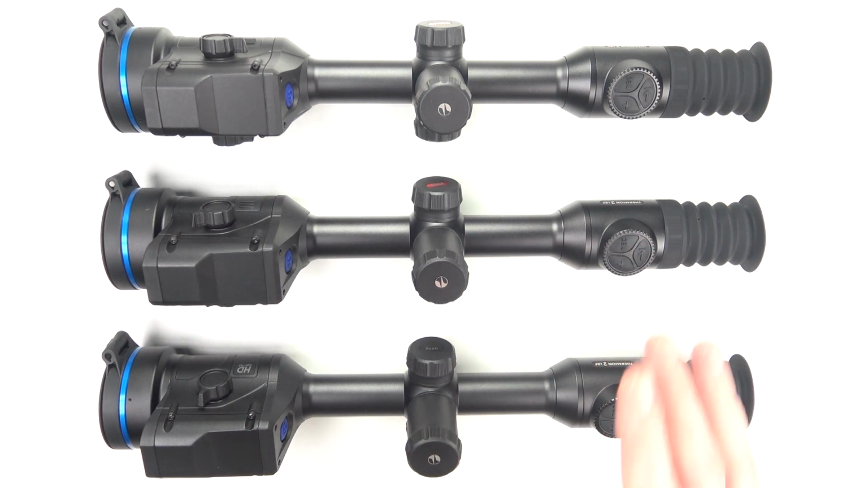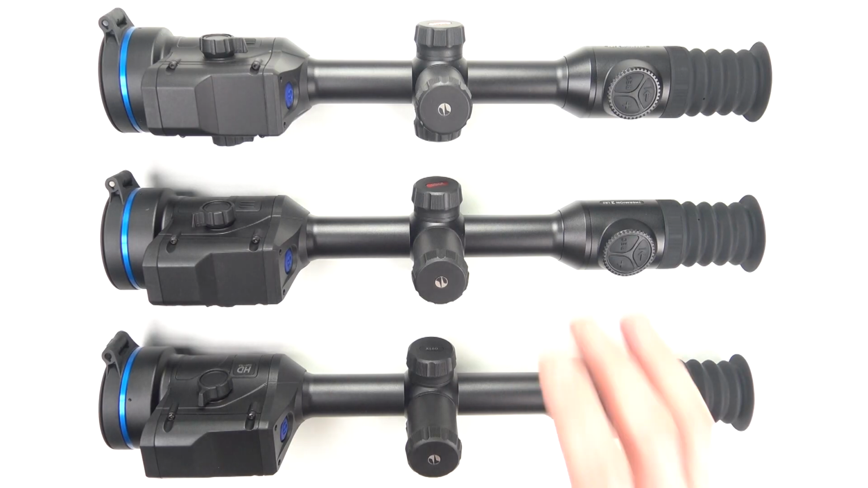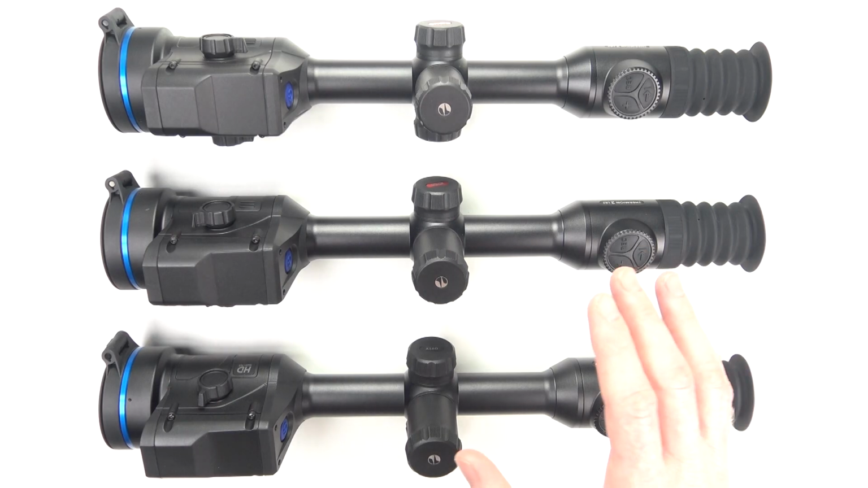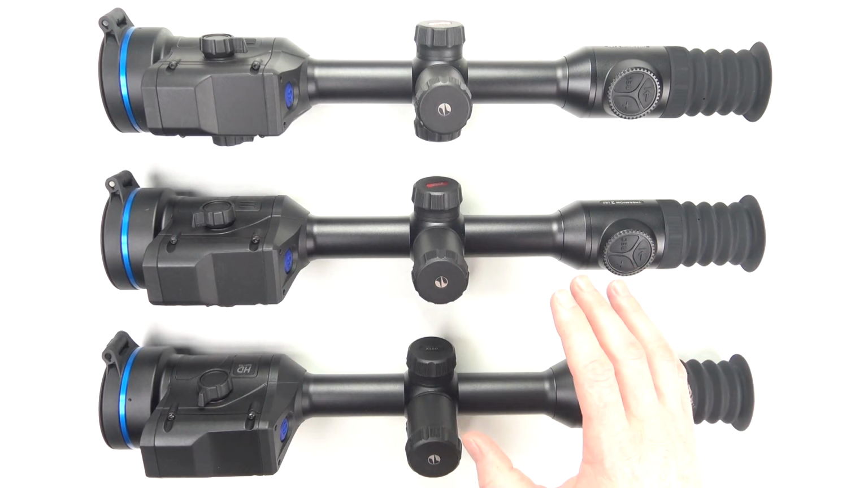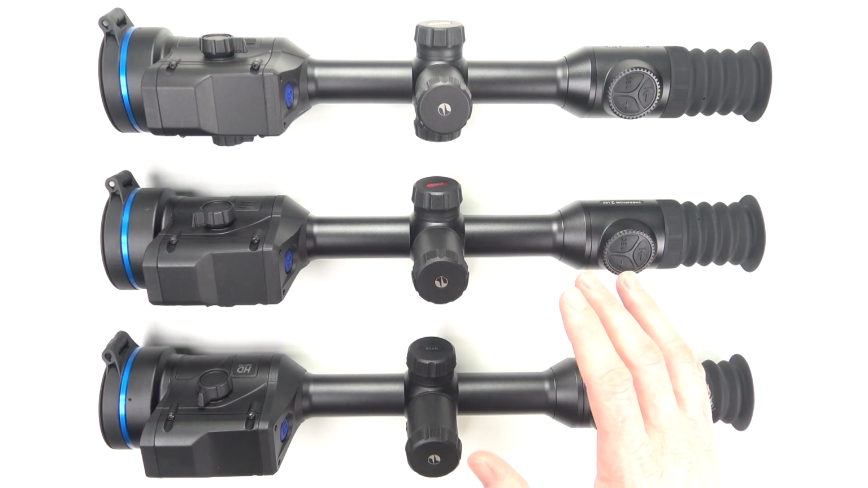Now, one thing I was disappointed in was the calibration frequency when you first turn the scopes on. The XL and the XG can do an image calibration as often as every 10 to 20 seconds when you first turn it on, with that stretching out to every minute once it warms up. The XP60 starts at around 44 seconds for the first calibration, then goes to 1 minute from there.